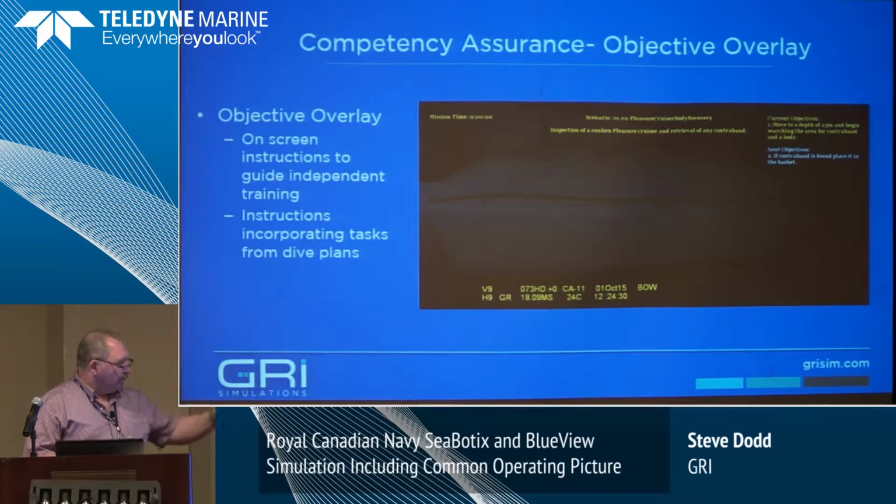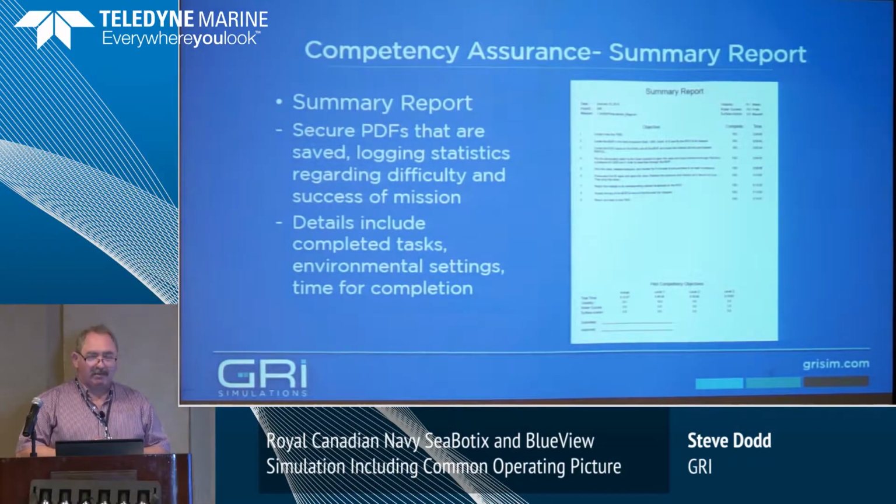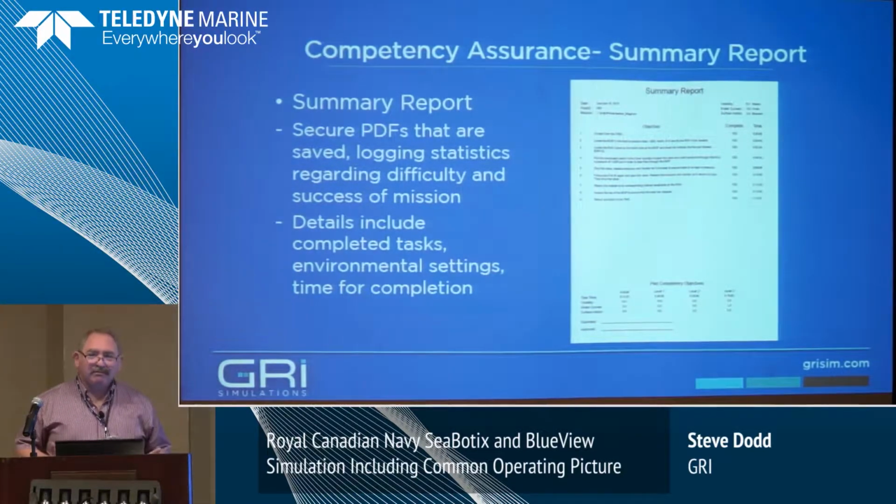Up in the corner there, you can see a white script, and above it a yellow script. That's the current objective and the next objective. So the person can sit down without someone having to stand over them the whole time and train them. They know what they need to do because they're told there. It also keeps a record of every mission that they fly, so that you can identify whether someone's doing any work, and they're not just sitting at the simulator. You can actually tell what they've done.